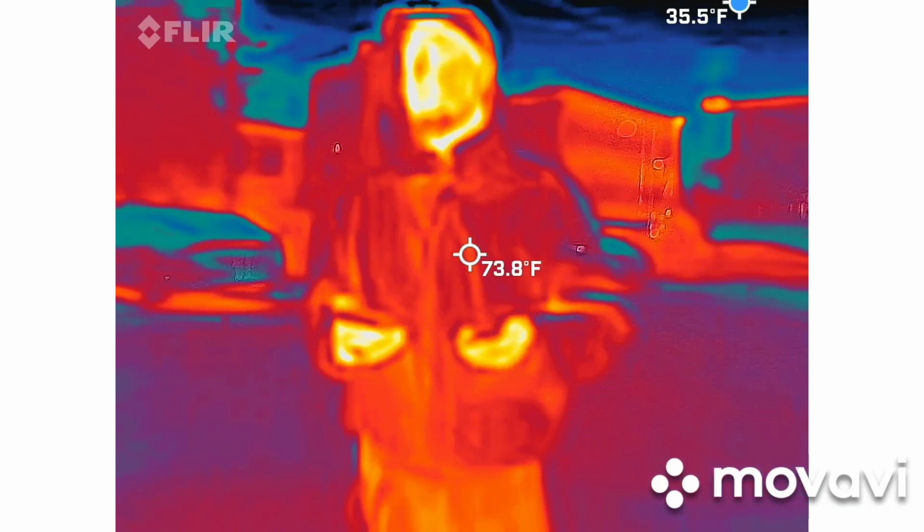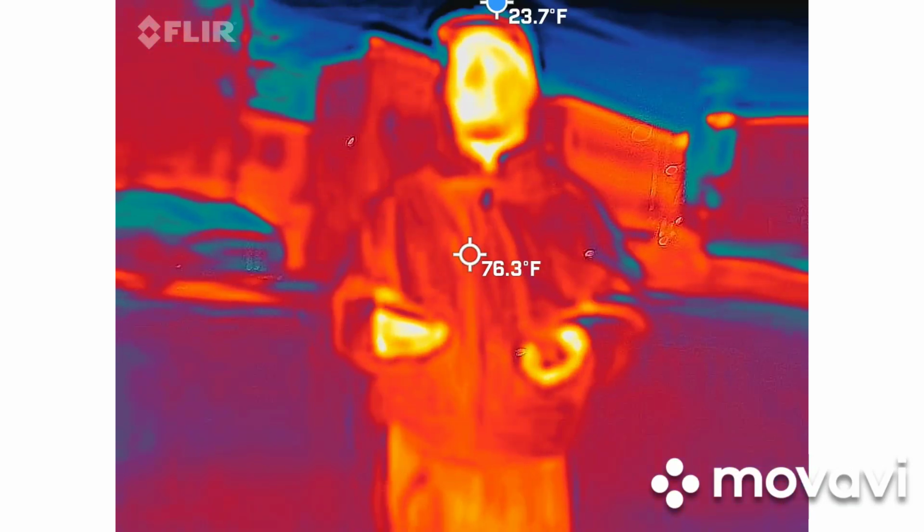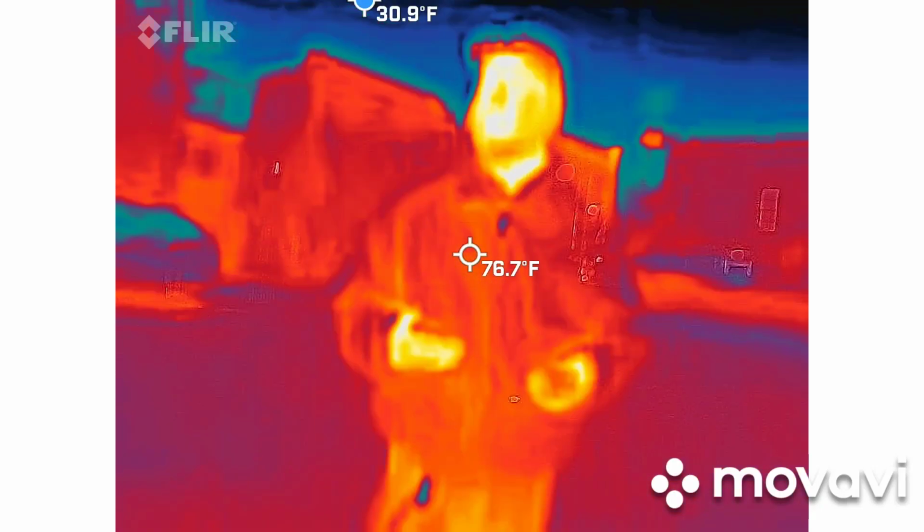Yeah, it's not quite that far, but I mean, with stops here and there and things like that. No, I know the drive to Pennsylvania and Ohio because my wife is from the Pittsburgh area.